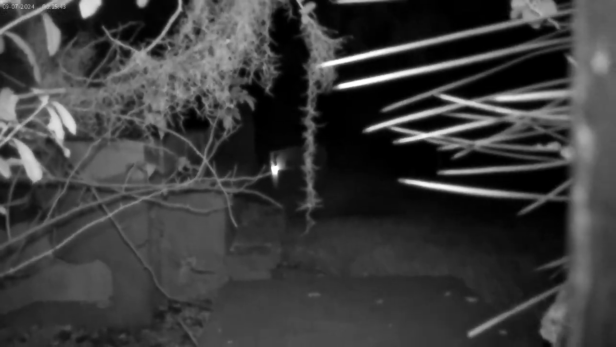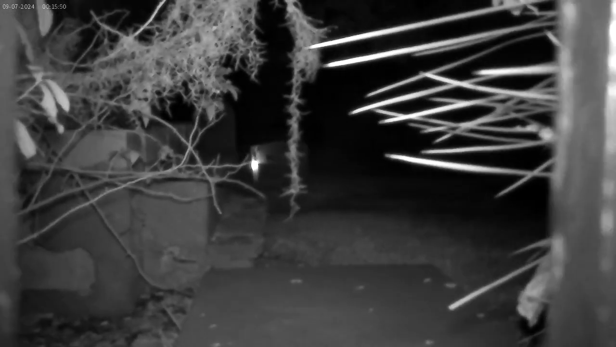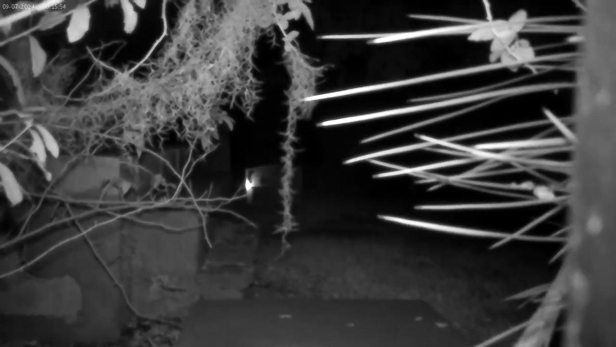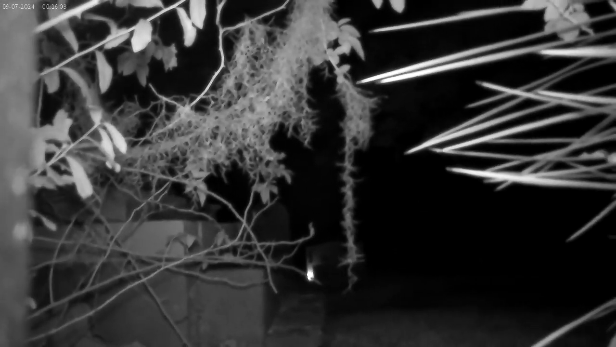Nurse. Any numbers? I swear to God, I just saw something that looked like a person walking between the trees right there, in the back. I can't really tell.